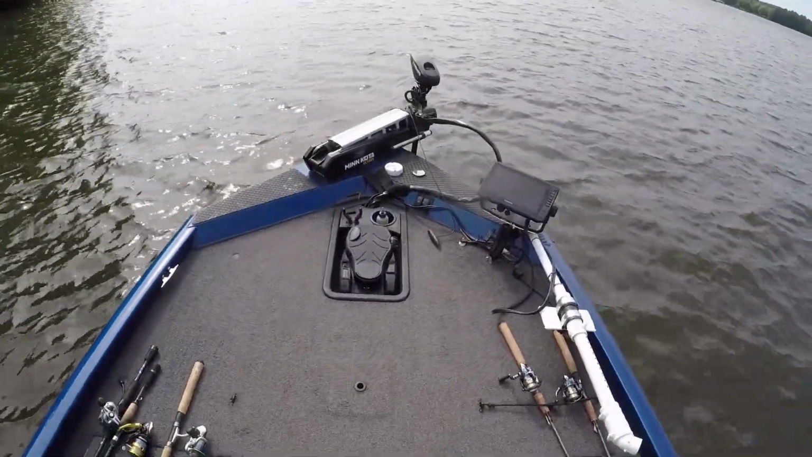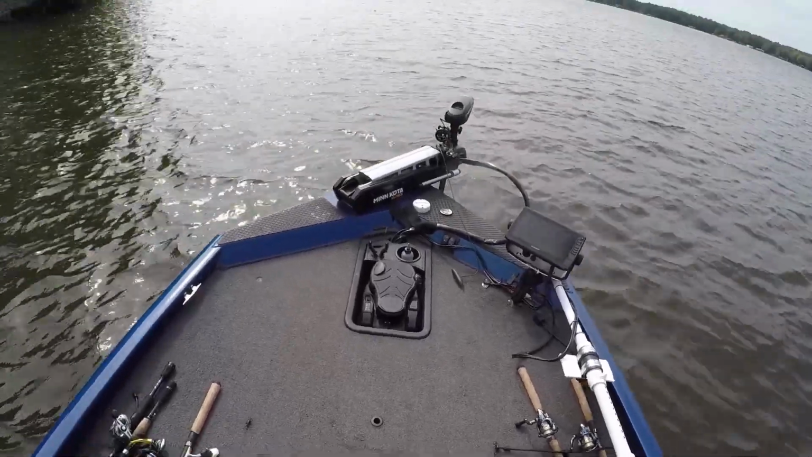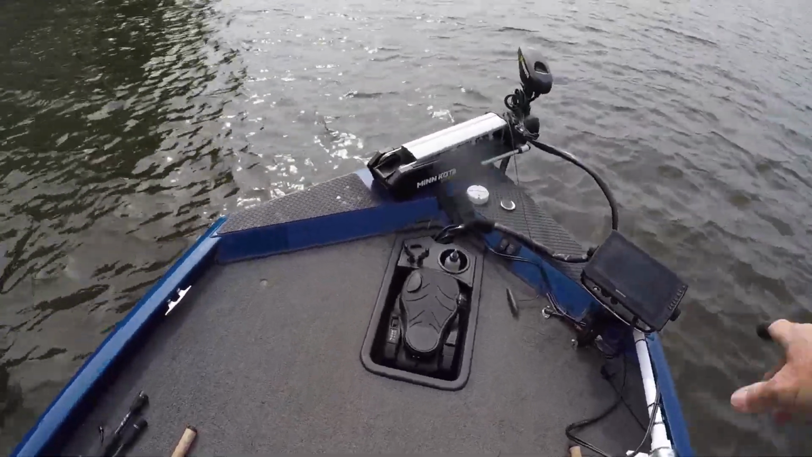Still gonna put my rods there. That's why I used the ram mount, so it's adjustable. I can move it around. And you know, I had an extra ram mount because I got a small boat too. Y'all seen my little boat?